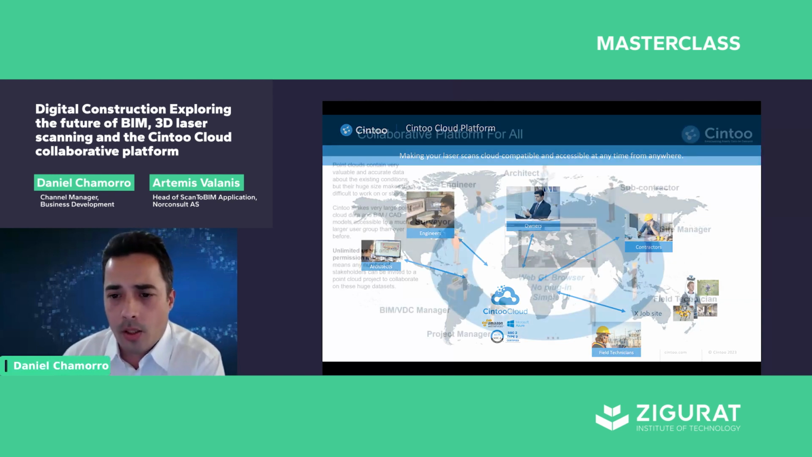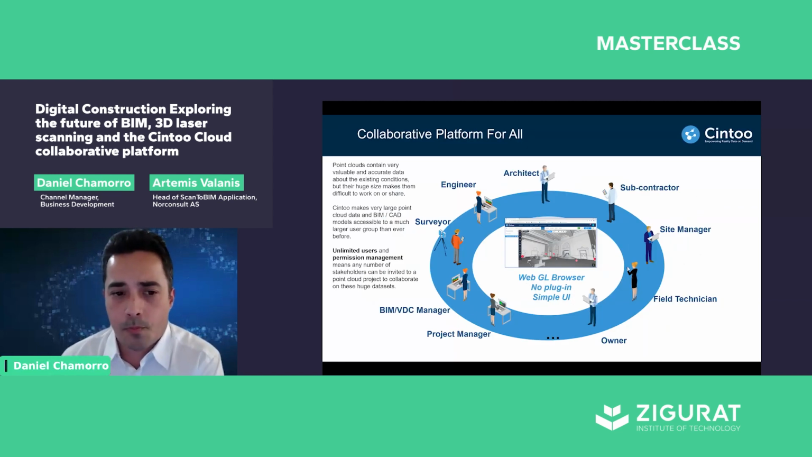Again, the key here for many of our users using Cintoo is this capability to finally give access to the point cloud data to everyone in their company. In the past, the point cloud data was just something that surveyors or engineers had access to. In Cintoo, you can give access to pretty much all of your departments, as many as you want, and really work with very accurate data, enabling you to gain efficiencies that you weren't able to have before.